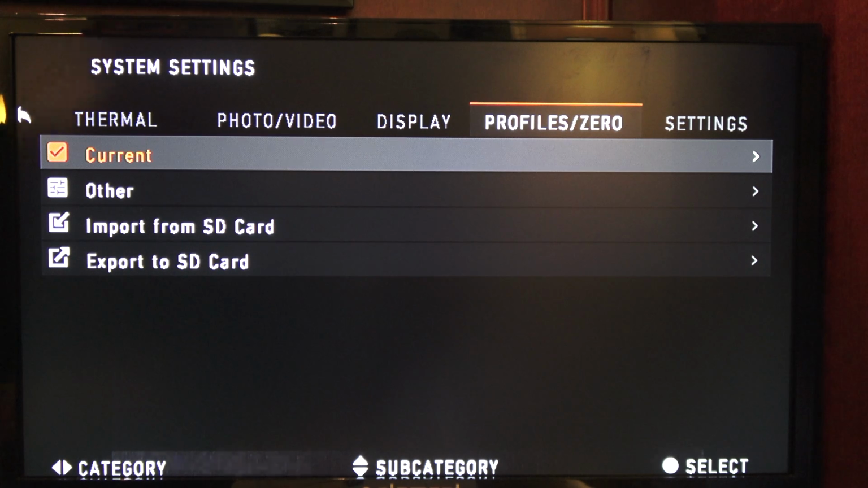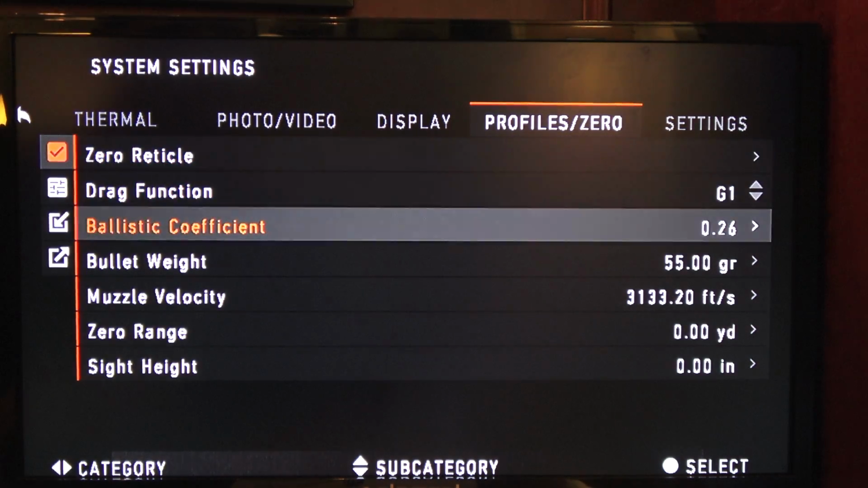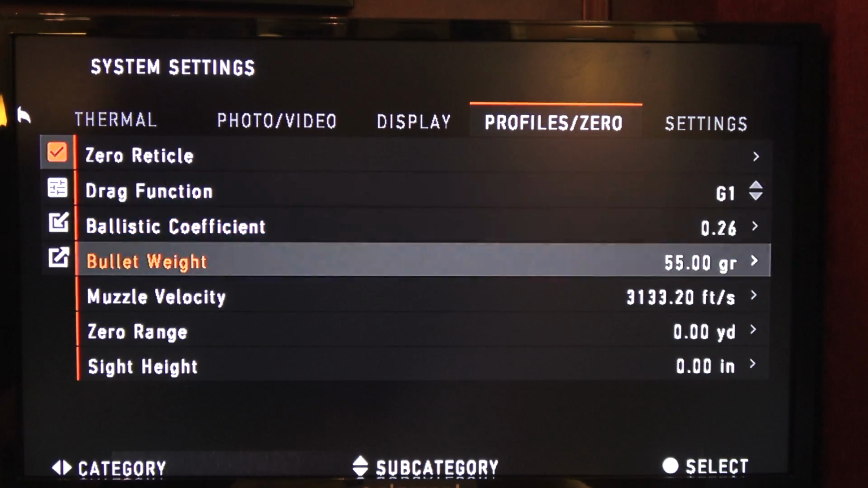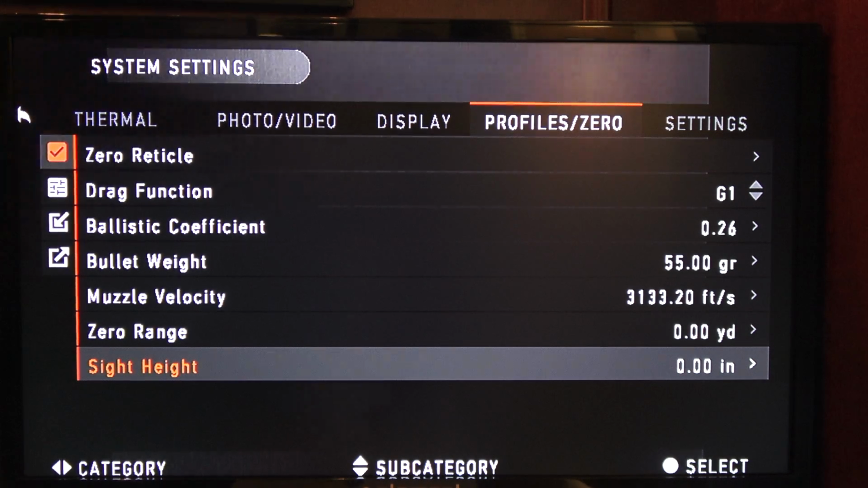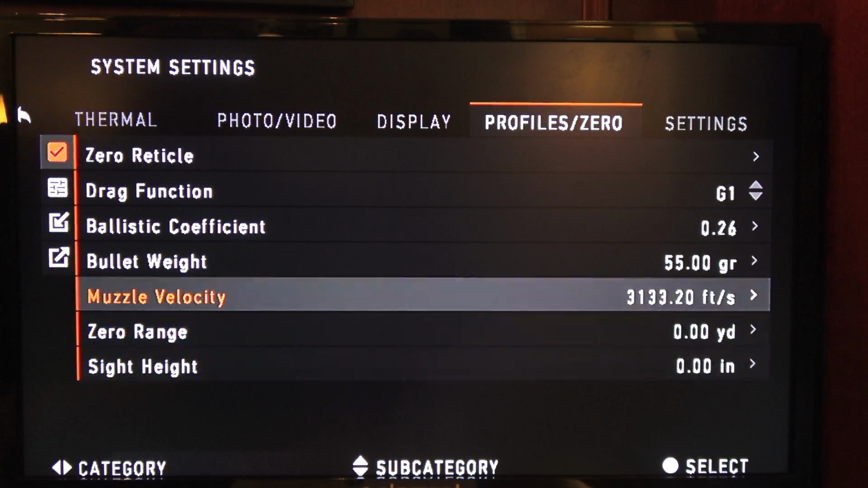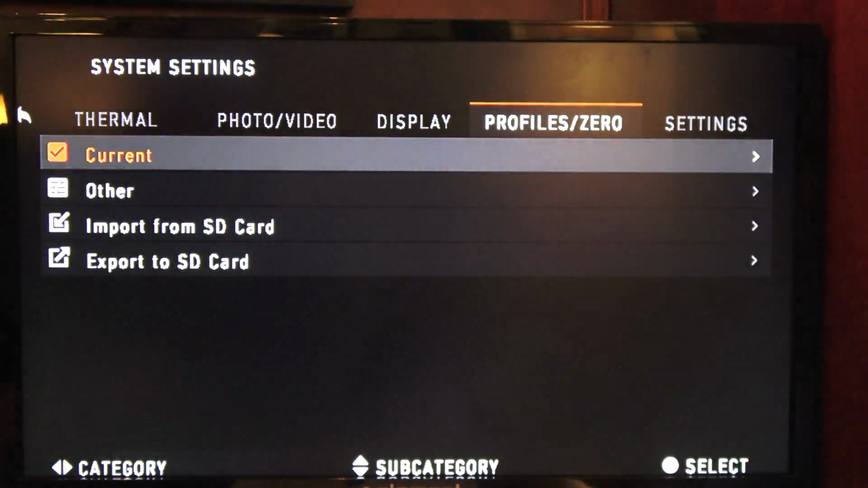So if you select current, this is where you set up all your information for your current profile: your drag function, ballistic coefficient, the bullet weight, how many grains, muzzle velocity, how many yards you zeroed your rifle, and the sight height. All of this is very important information for using the ballistic calculator. If you look at our video on how to use the ballistic calculator, we go over all this. It's the same for the Thor and the X-Sight 2. So I'm going to skip over all of that because that's a whole other video. But let's go back, left arrow key.